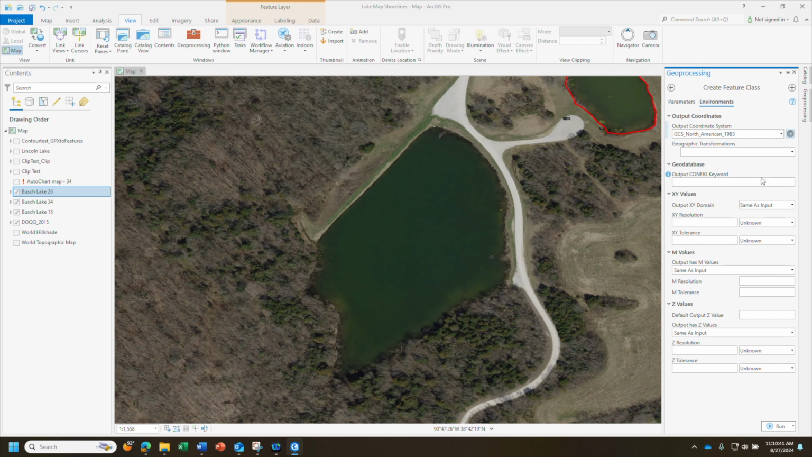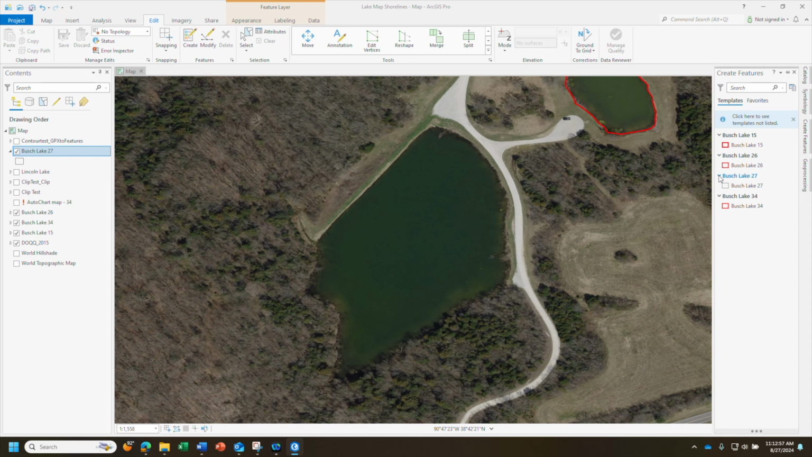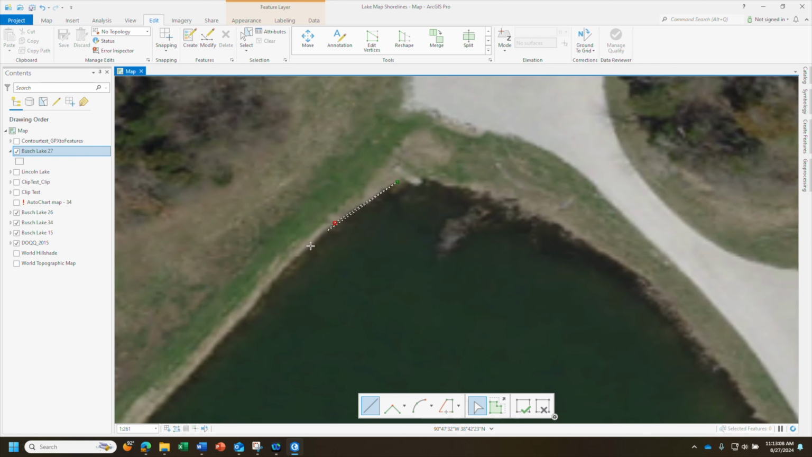From here, click Bush Lake 27, go up to Edit, then click on Create, and then click your Bush Lake 27 again. When you click on this, you can actually create your polygon now. So I'm just going to start right there and do a shoreline, and then I'll get back to you when I am done with that.